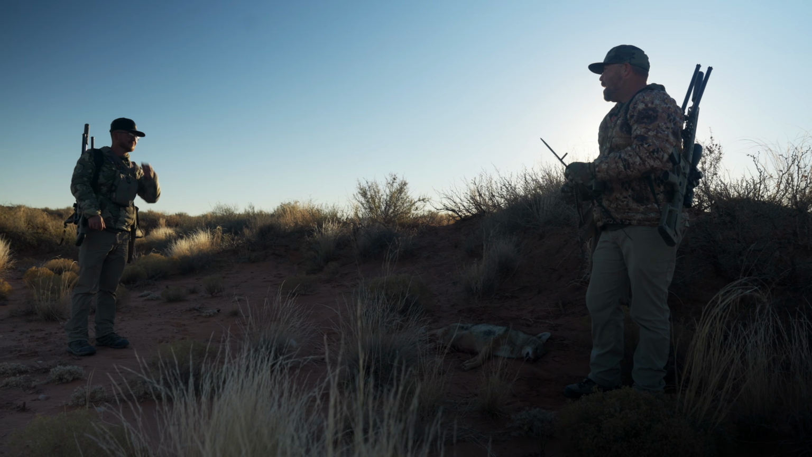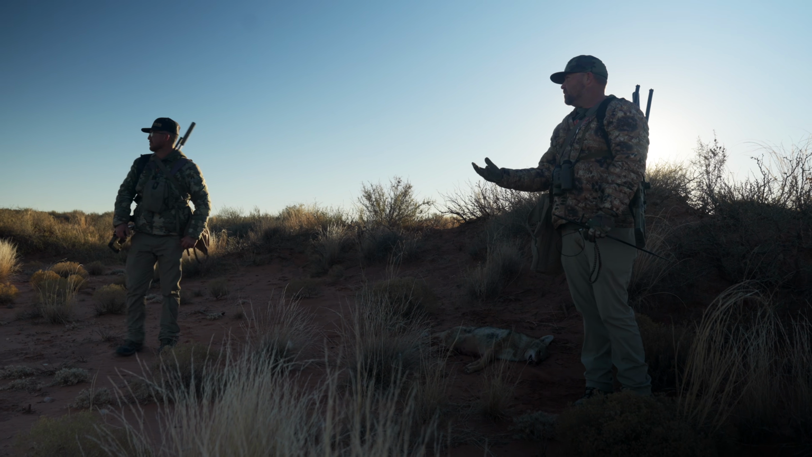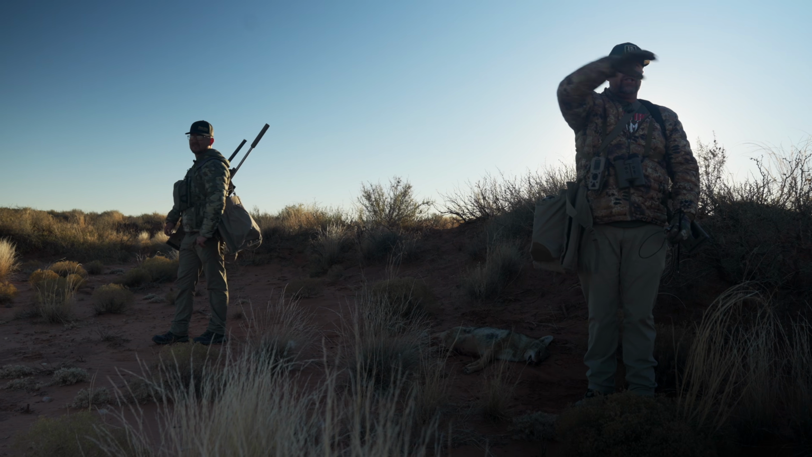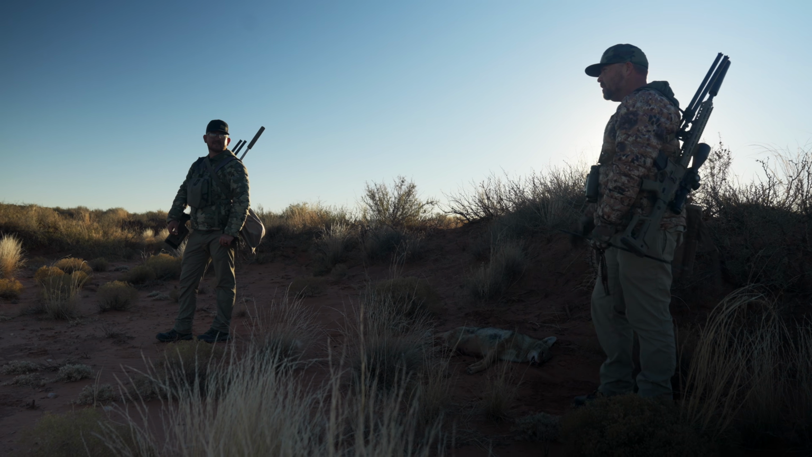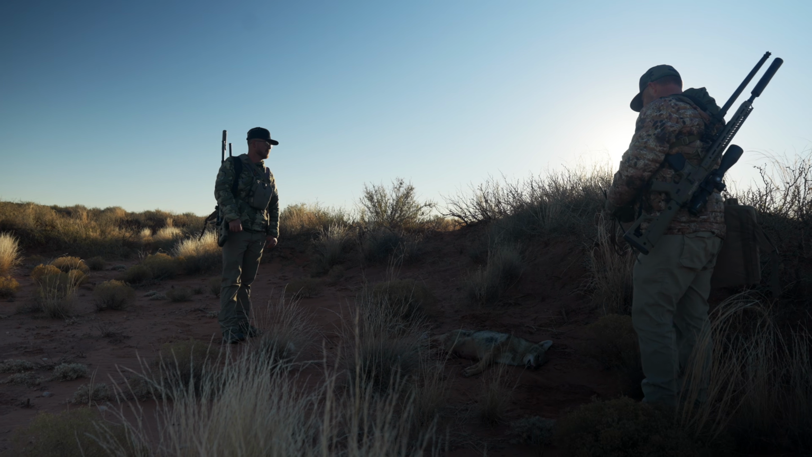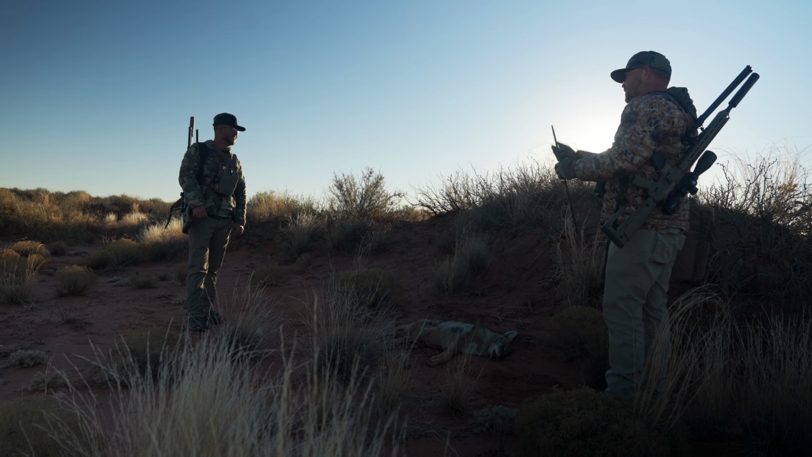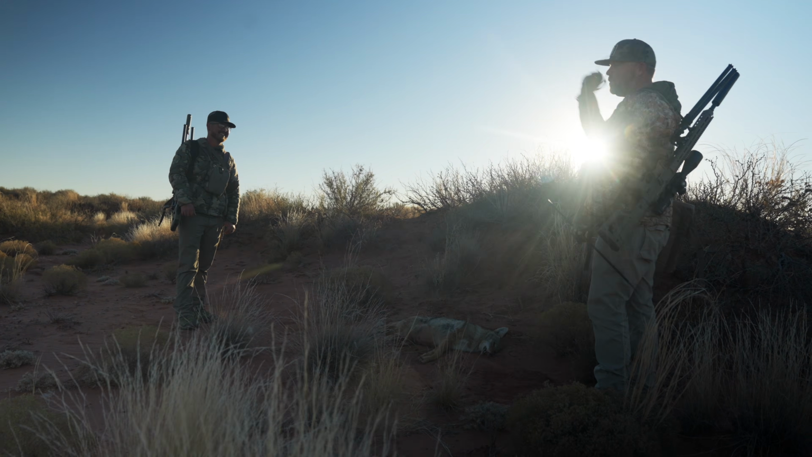Well, we found him. It's like a labyrinth out here. Yeah, it is. This sage, now I know why we couldn't see him. There's washes and just, oh man, it's crazy. But luckily, coyotes like to come up where they can see too, you know? Perfect terrain in here for them. The only bad thing is, dude, it's like 200 and some yards further than what the truck is.